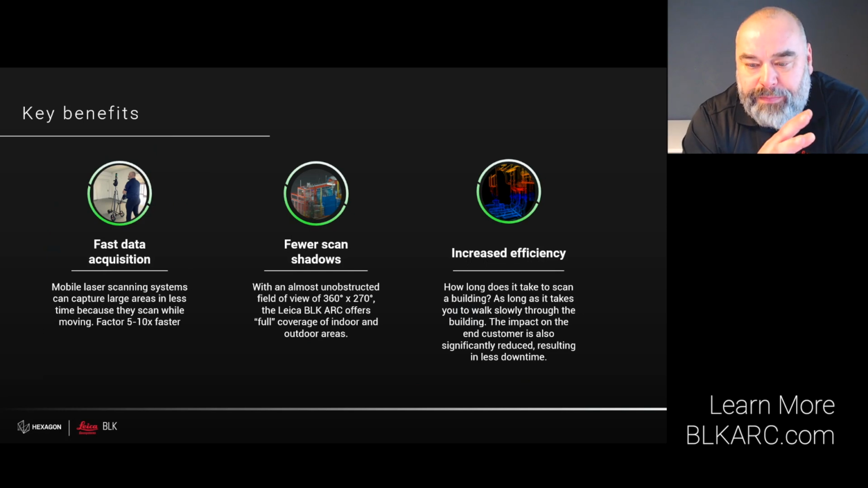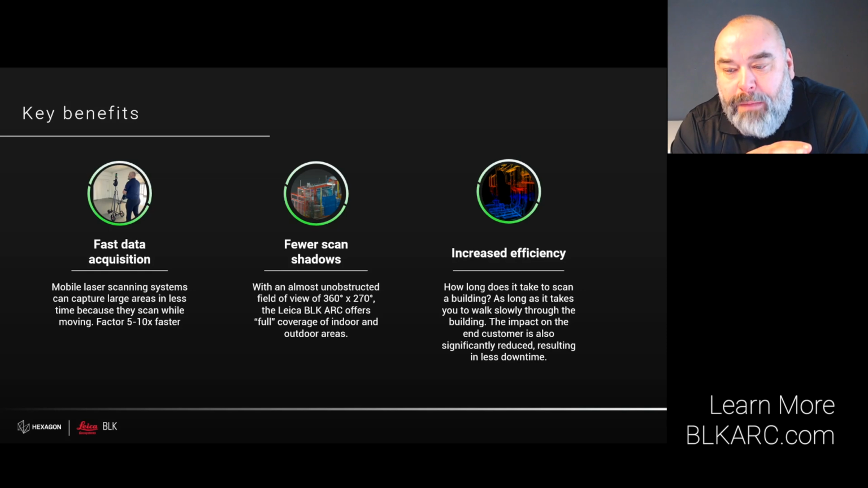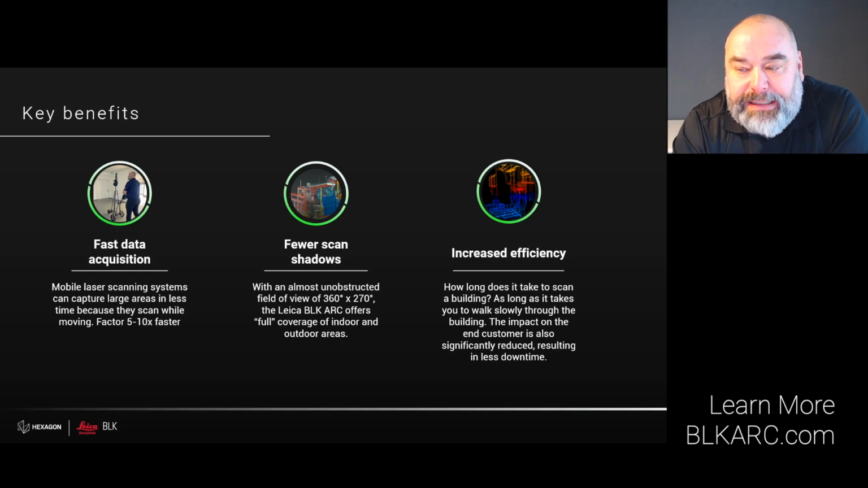Important question. Why is there a demand for a mobile laser scanner when we have the outstanding terrestrial laser scanners like the Leica RTC360? Well, there are three main reasons why a mobile scanner can be the right choice. Scanning while being in movement allows to capture more in less time. Fewer scanning positions are required and a reduction of human error due to scan shadows and missing links between scanning positions. The aim of the BLK ARC is a fast and accurate data acquisition, thus enabling shorter project runtimes.